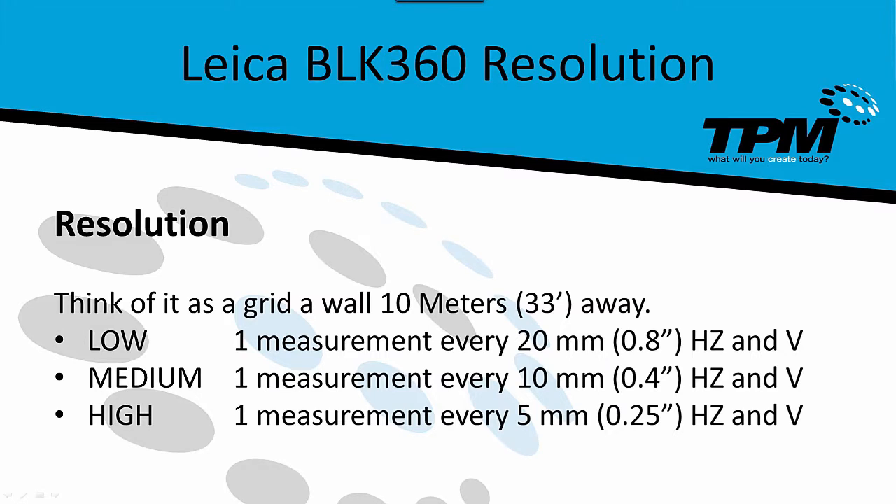We have 3 resolution settings available to us on the BLK360. The best way to understand resolution is to think of it as a grid on the wall 33 feet away. The spacing of that grid is determined by the resolution. At low, it's 0.8 inches apart. At medium, 0.4 inches apart. And at high, 0.25 inches apart.